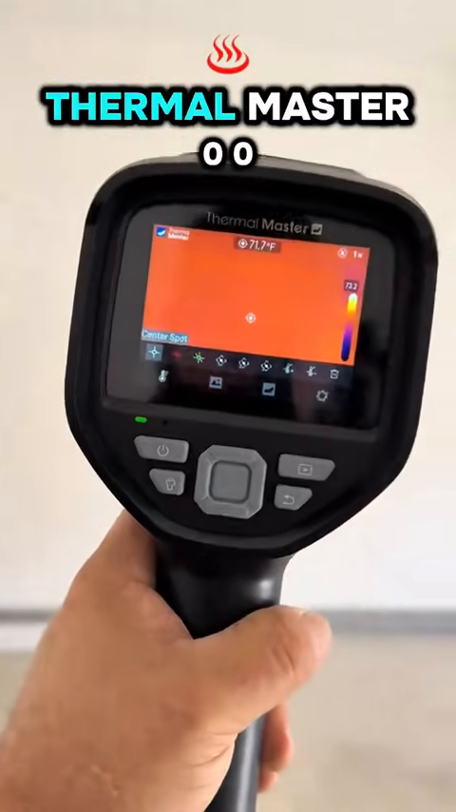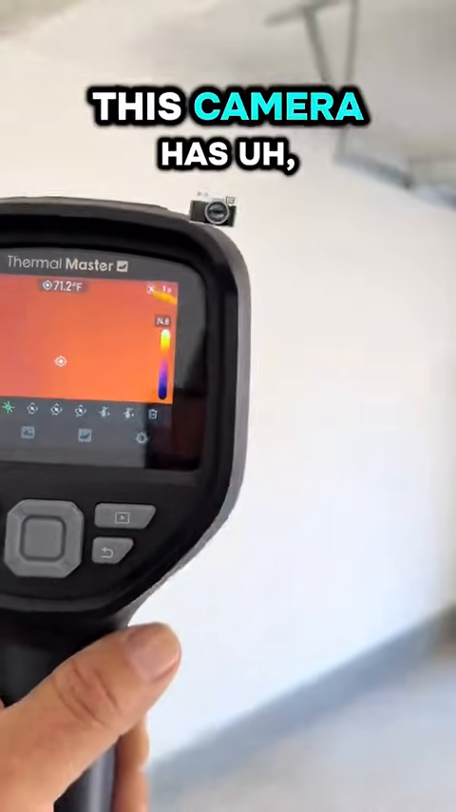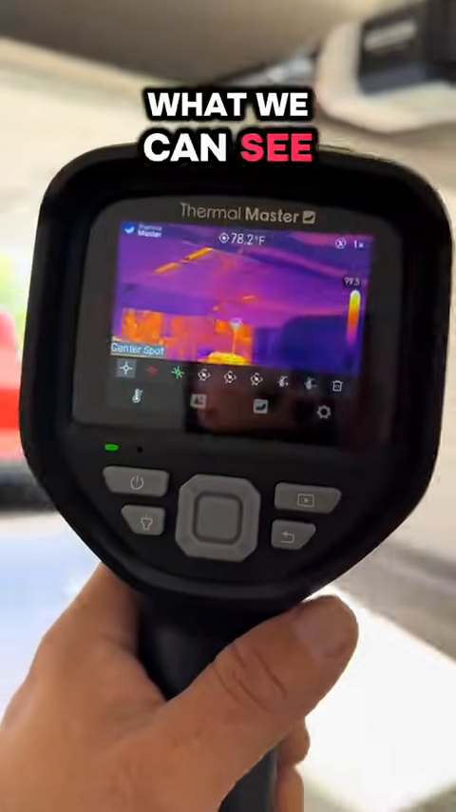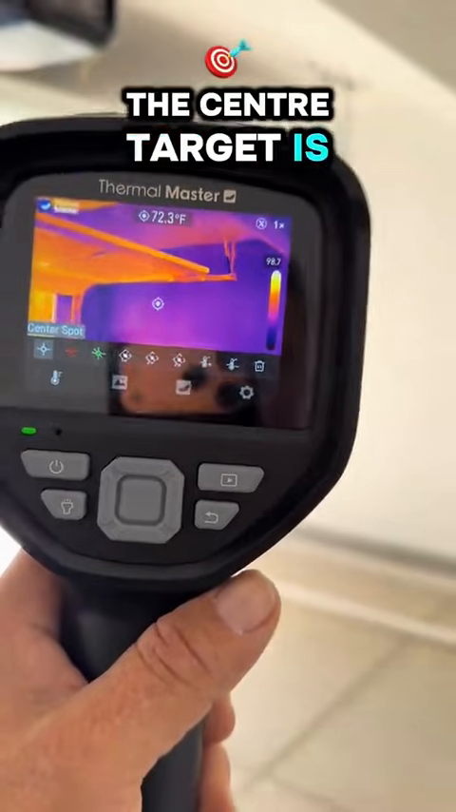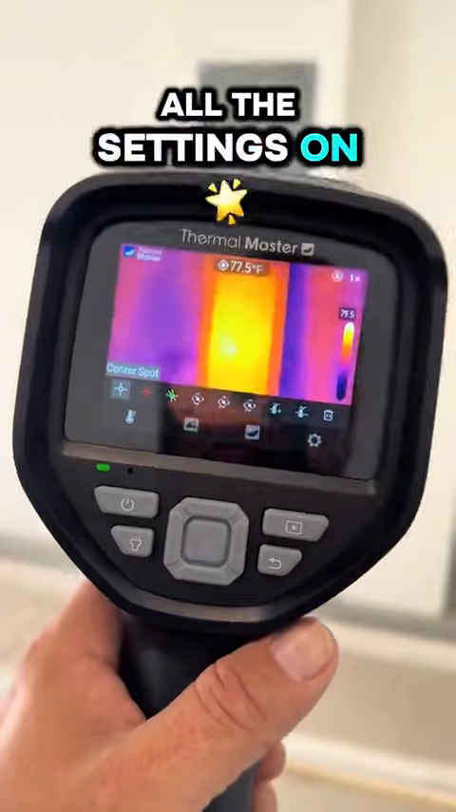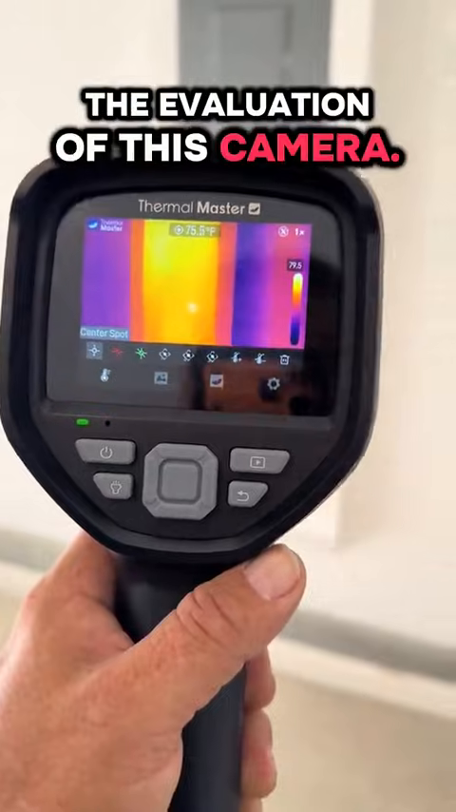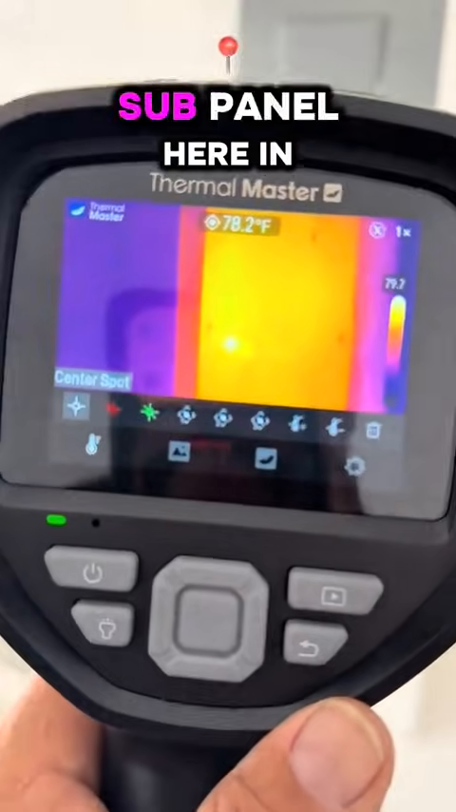So this is the Thermal Master 002, the Thor unit. And this camera has a lot of functionality. What we can see here is our target palette. You can see the center target is what we're measuring at the time. We've set up all the settings on this so that we can thoroughly trust the evaluation of this camera. And as we can see here, we're just pointing at the cover of the sub panel here in the garage.